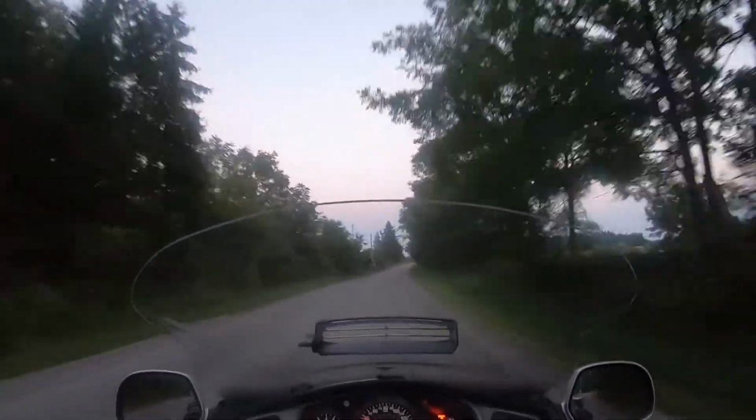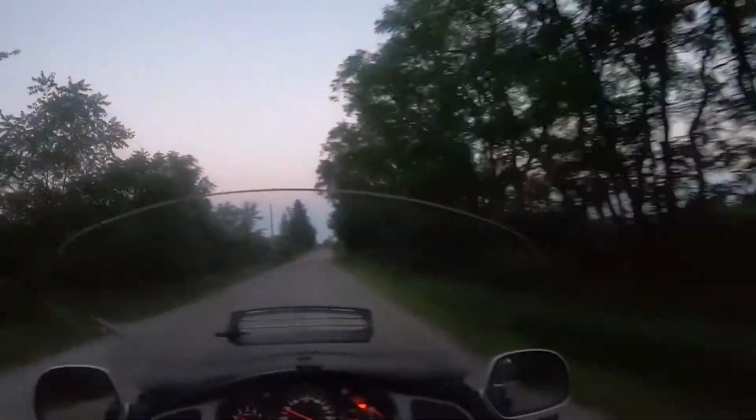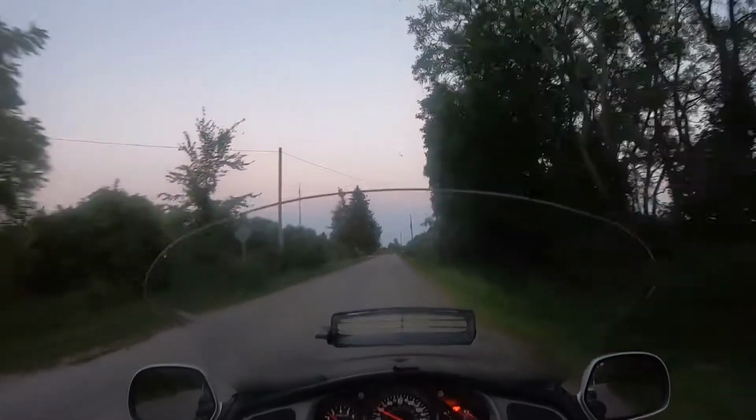And I don't know where I'm going here, just so you know. We'll go this way and see what's down here. Probably turns into gravel or something. But anyway,